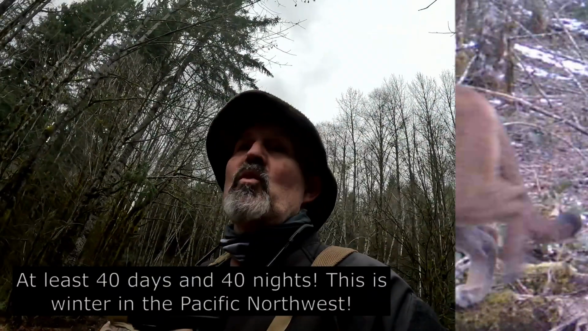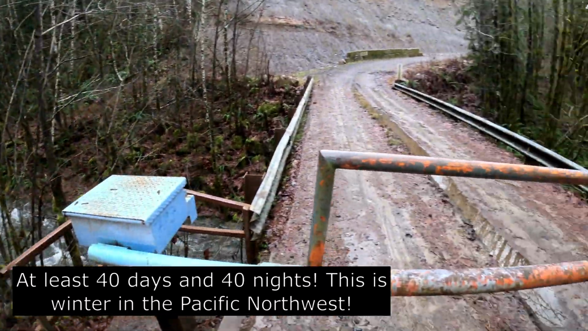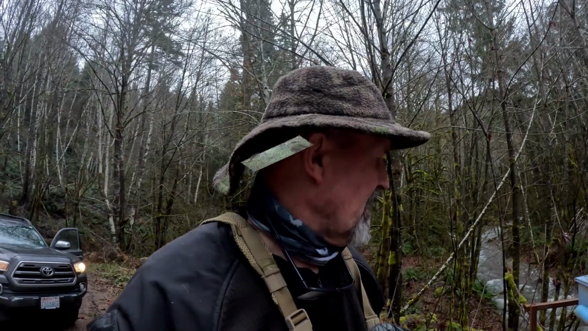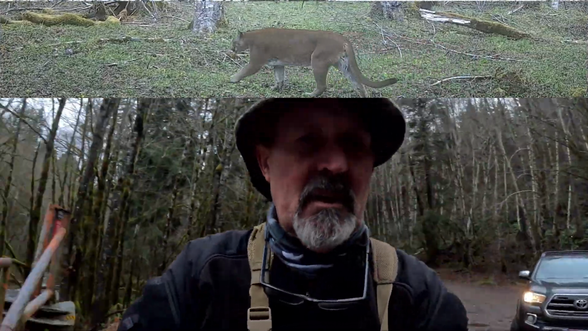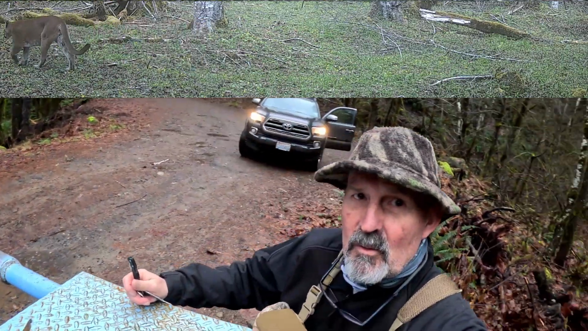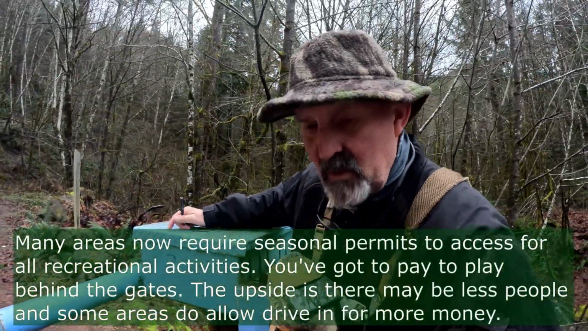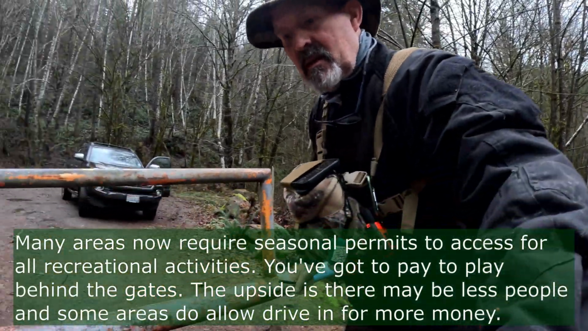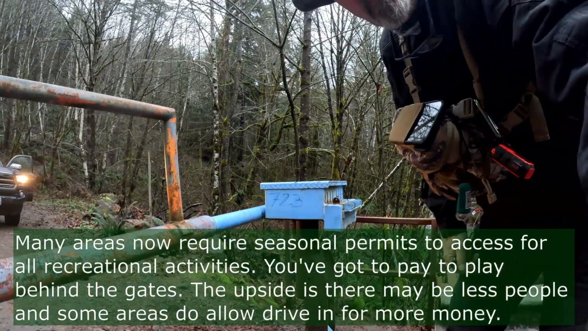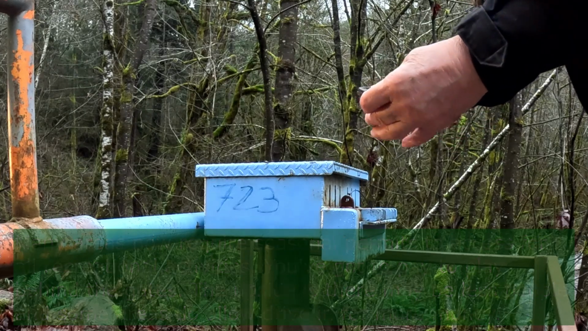Woo! It's been raining so much lately. This is a seasonal creek and it is just absolutely ripping. This is a permit area that we're in, and until January 1st, I have the key that we can drive in, and after that, we've got to walk, which is where the trail cameras are. It's way too far of a walk, so this is how we do it in this area. Got to get the key out.